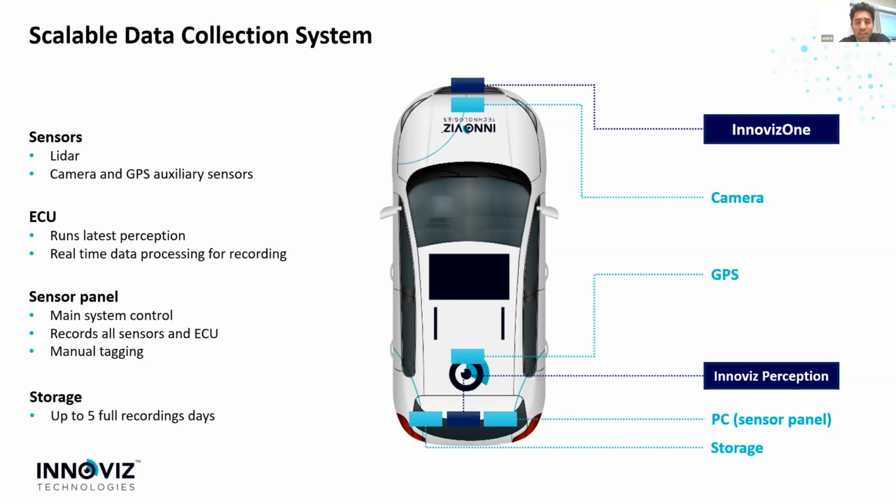And lastly, we have a really modest storage that is enough for a few days of recording. So what we don't have in this system: we don't have expensive loggers, which you can often see around when it comes to autonomous vehicle data collection systems. And we don't have any fancy time sync between different sensors. We're doing everything in software. So this setup is really cheap and easy to deploy on multiple platforms around the world.